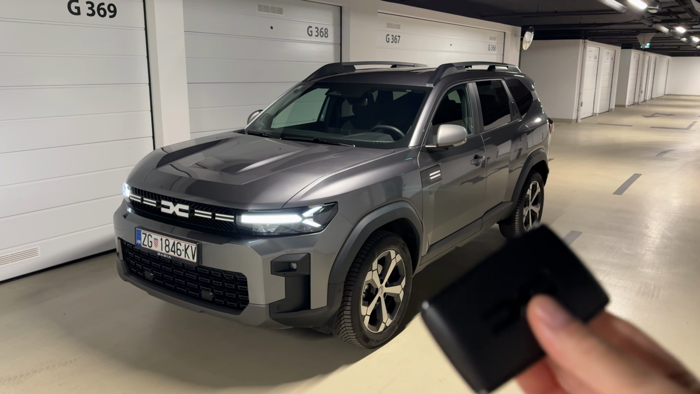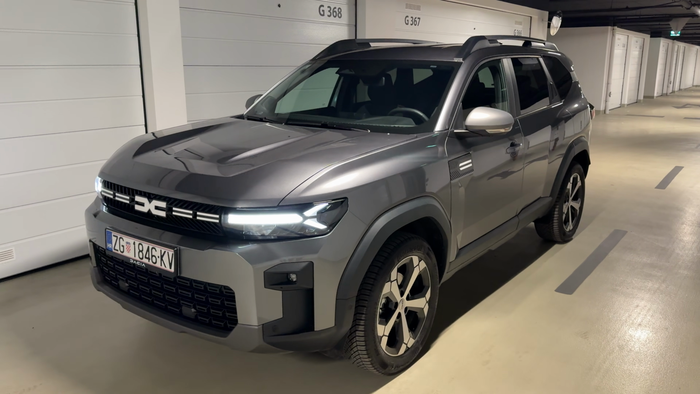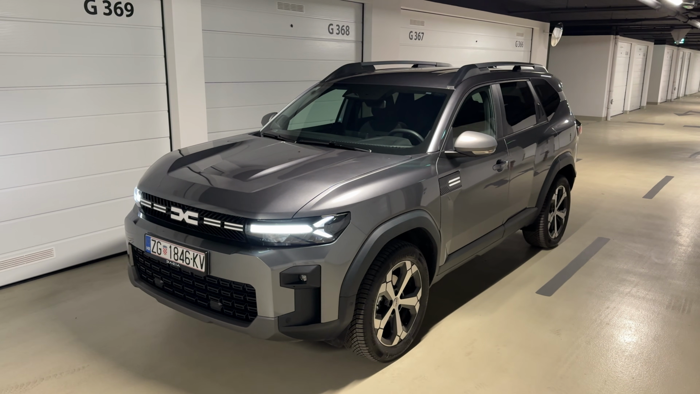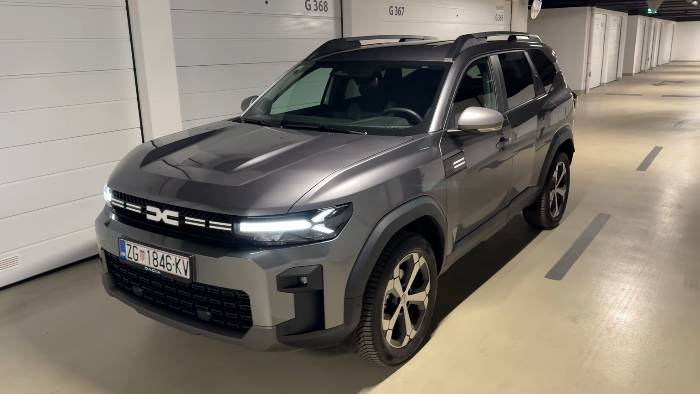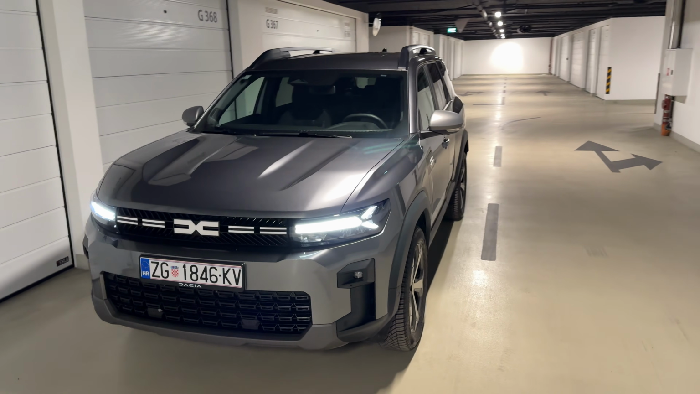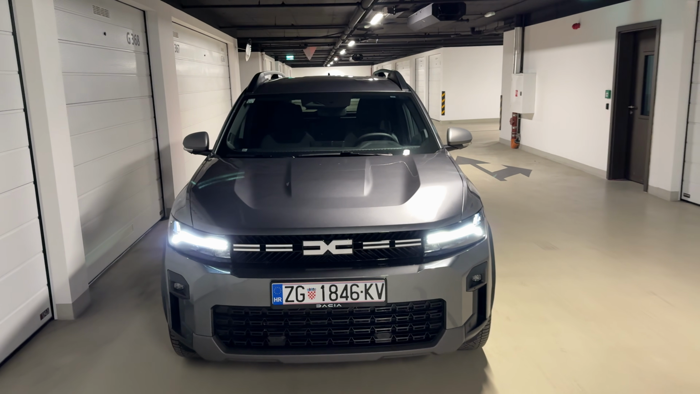Today I am taking you on a night point of view drive with this car, the new Dacia Bigster with the new powertrain. So this is the 2026 model with the Hybrid-G 150 4x4 powertrain. You will see how it drives. It will go through the city, so I hope you will enjoy this one.